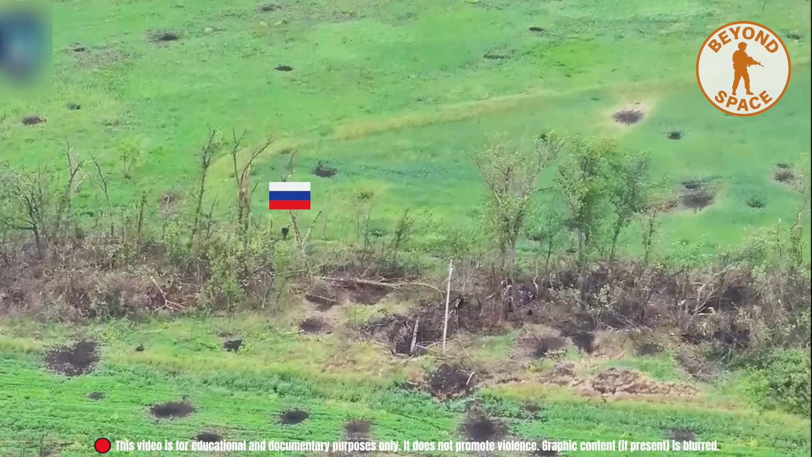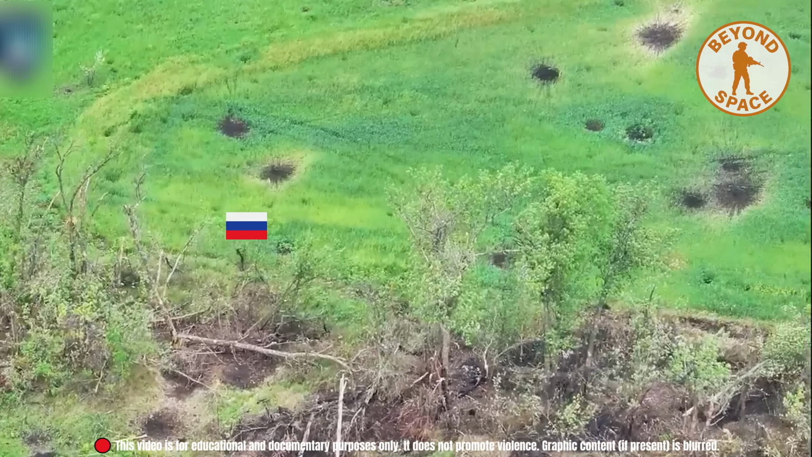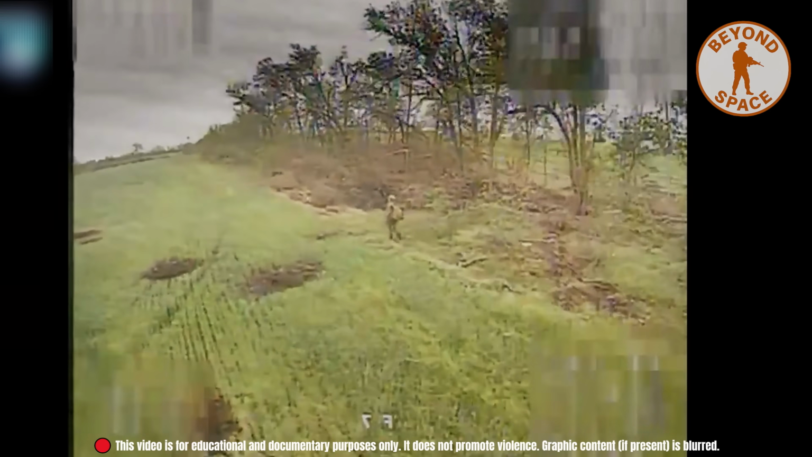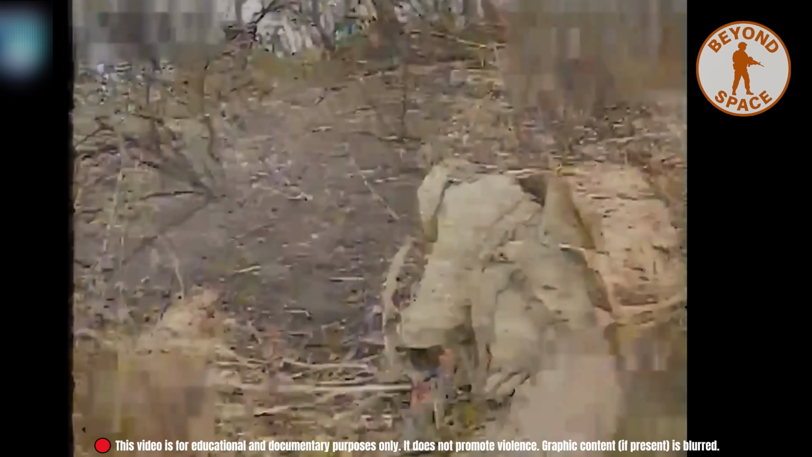Further south, in the Velika Novosilka direction, another soldier moved cautiously through tall grass, unaware that eyes were tracking every step. The first drone descended, forcing him to dive backward. He dodged it, briefly escaping.